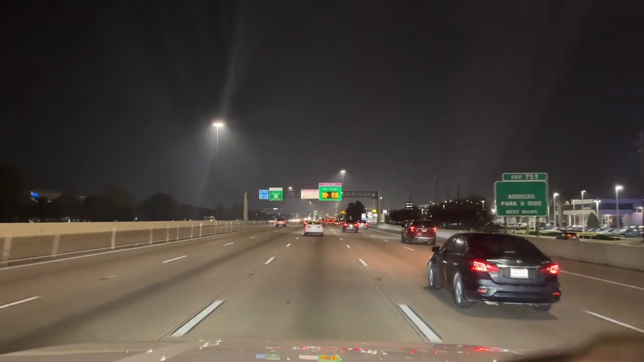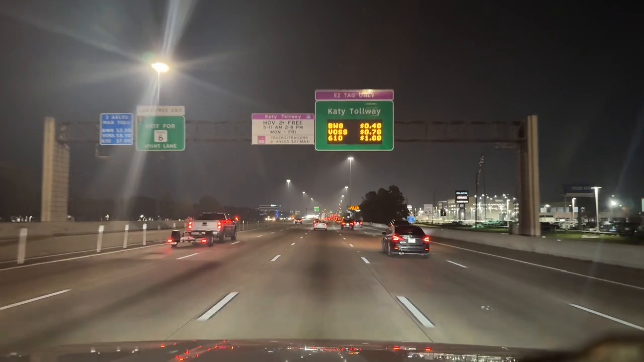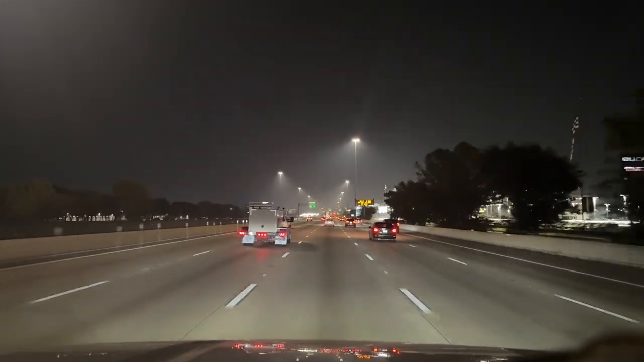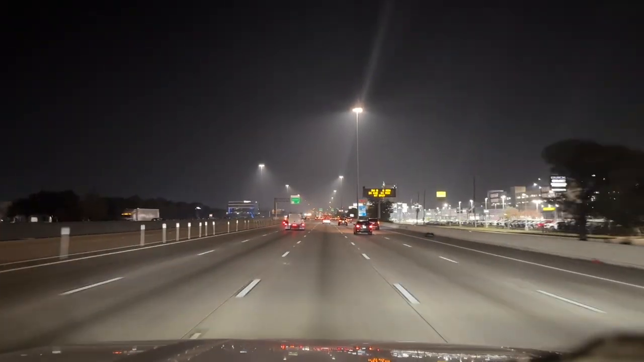52 miles to go. I won't keep you that long, believe me. But as you can see, it's getting a little bit more metropolitan looking. In fact, I can't even talk and drive at the same time. This is going to take my attention, so I'll go ahead and get rid of this one.